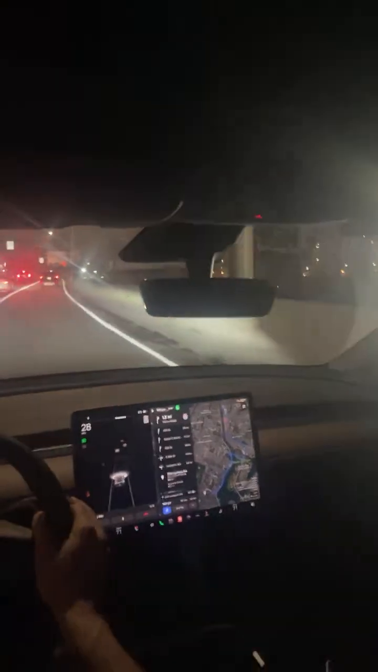I want to make sure that this isn't going to take me over the toll into the city. So right there, I'm just going to break the full self-driving. I'm going to make sure I get off over here at 138th Street. We were coming up to traffic anyway, so that would have been fine.